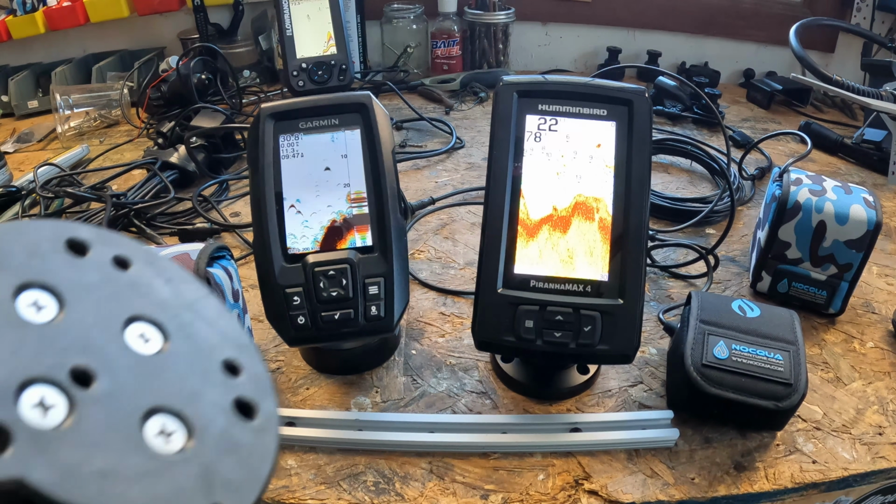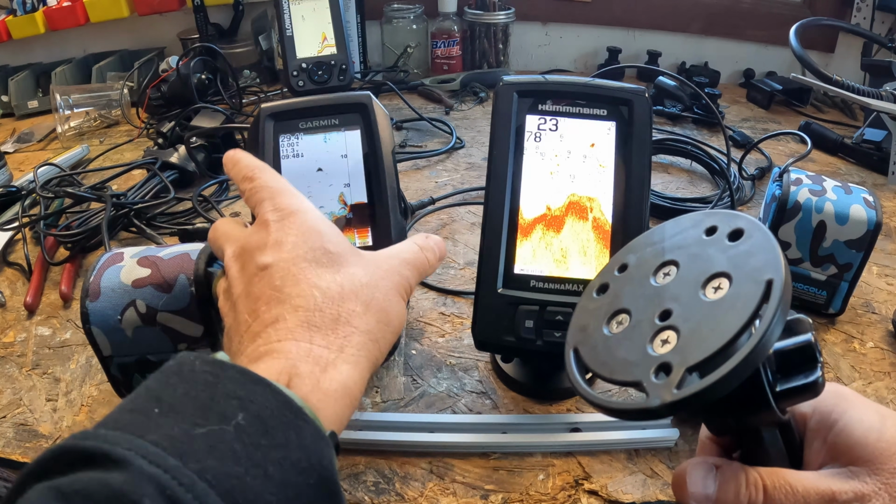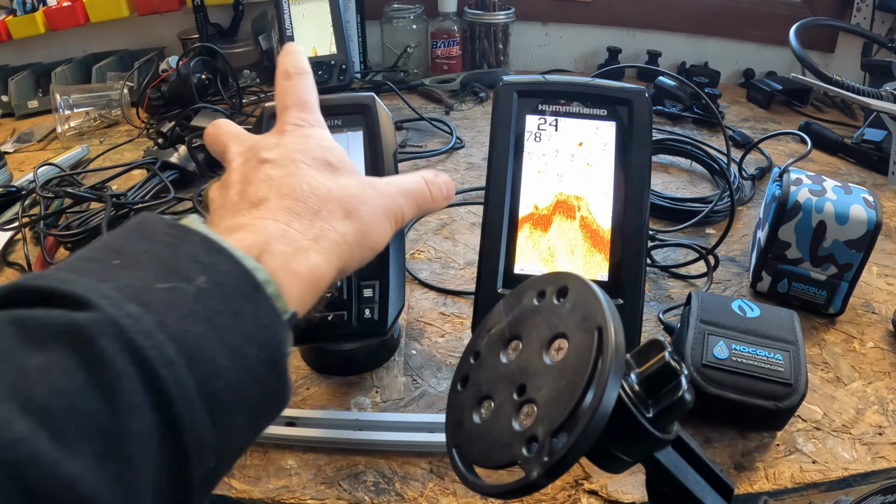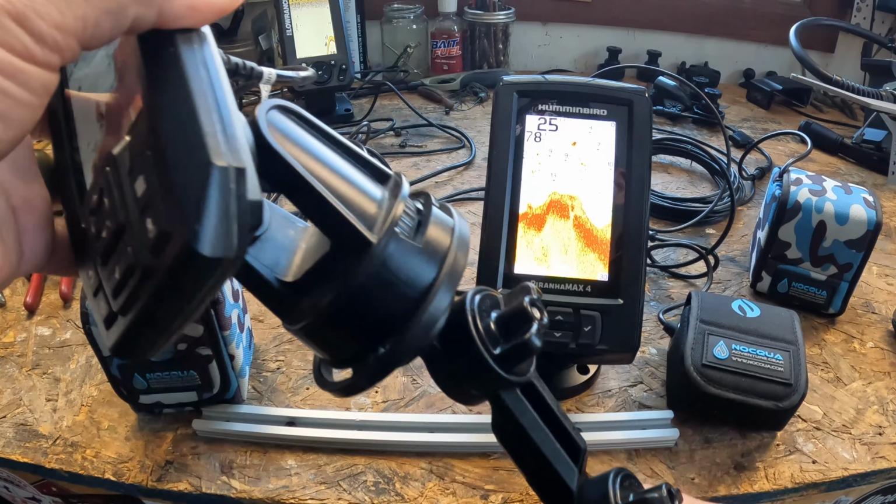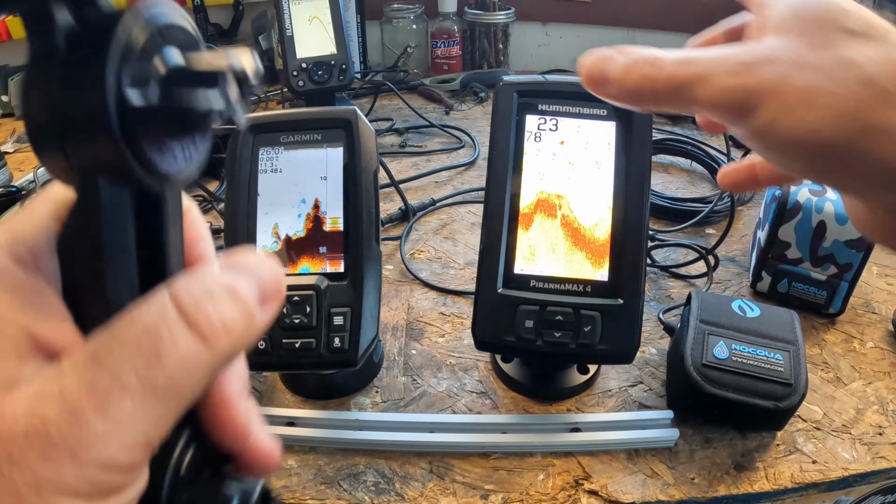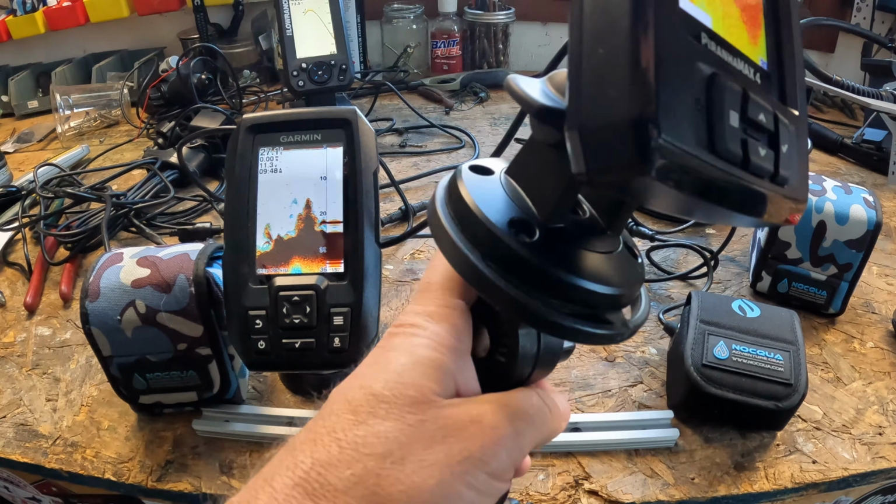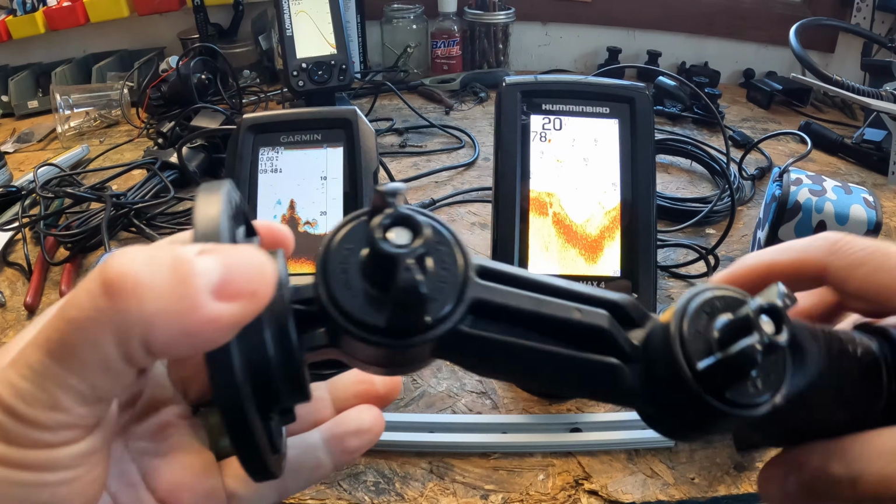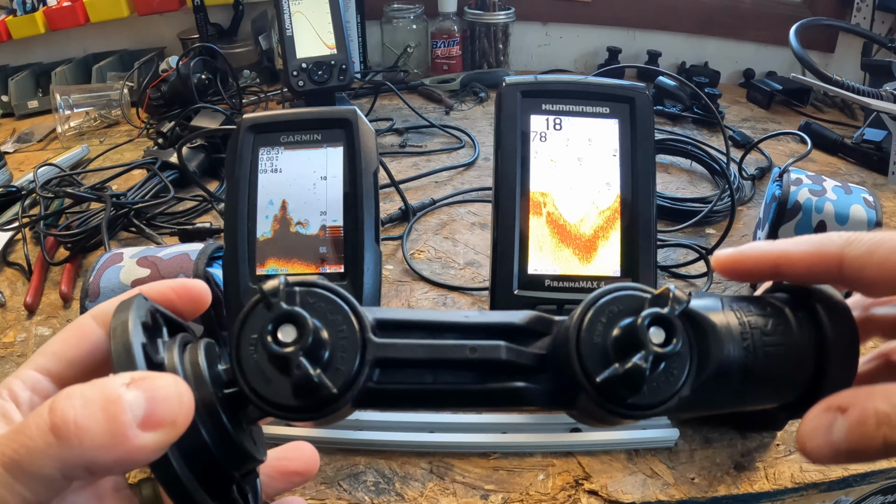All right, so now when it comes to mounting for both of these, for the Garmin Striker 4, I like using this Yak Attack fish finder mount with a round base. Fits perfectly. You can get three screws in there. It comes with the hardware, good to go. When it comes to the Humminbird, you can do the same thing. However, you're going to be able to get 2 screws in there. It'll keep it snug enough. So you're good to go on the Yak Attack. Nice 2 points of articulation there.